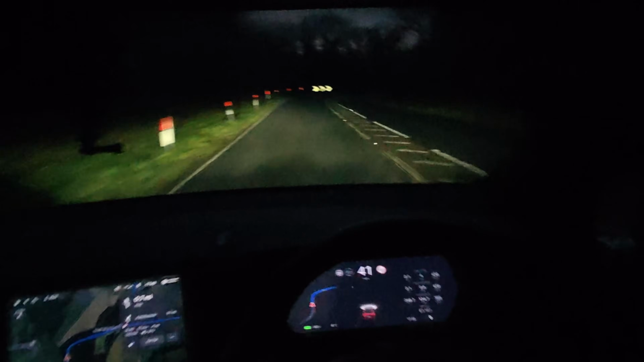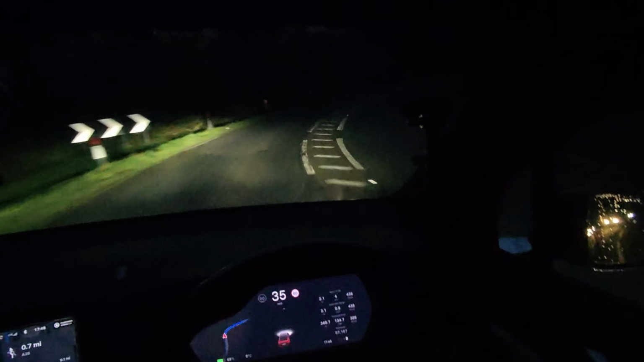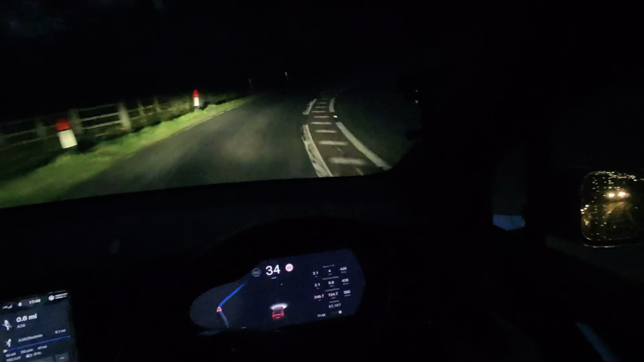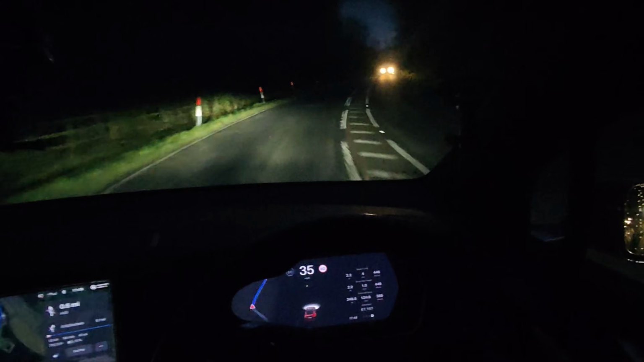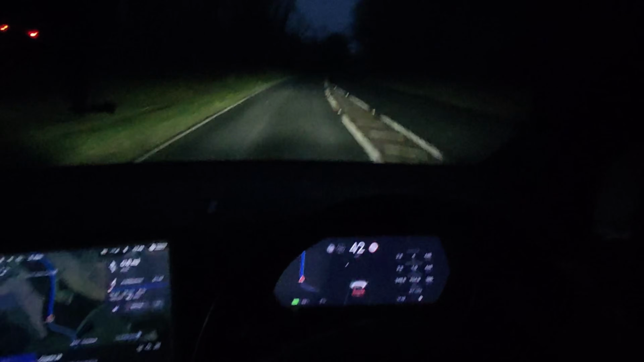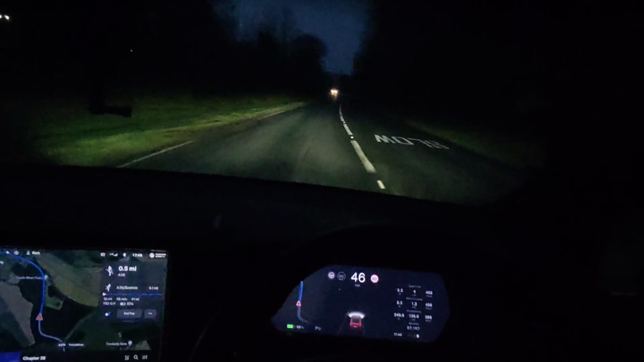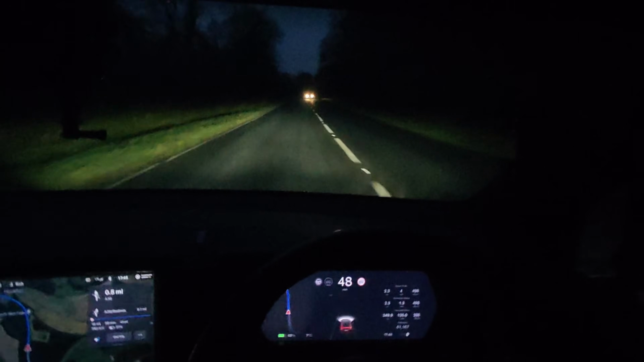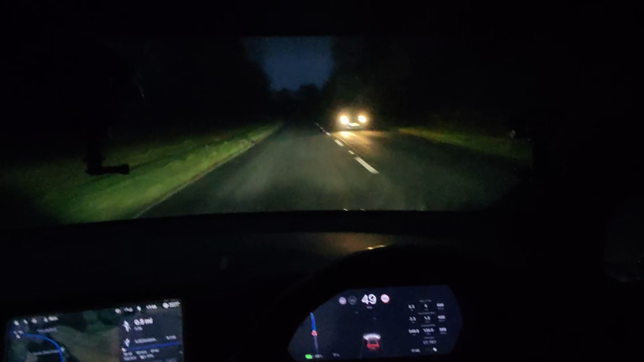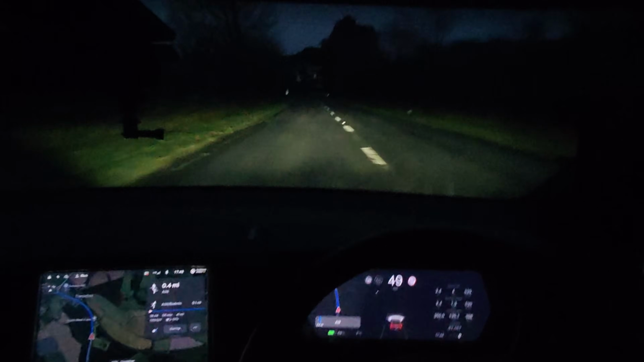Does it say on the screen? It's about 41 miles. So we're going to go from there, then we're going to head across the county to Newquay. So right, let's come back to you when I hit the, shall we say, the 60% mark, to see how many miles we've done, and have a little night drive in Cornwall.